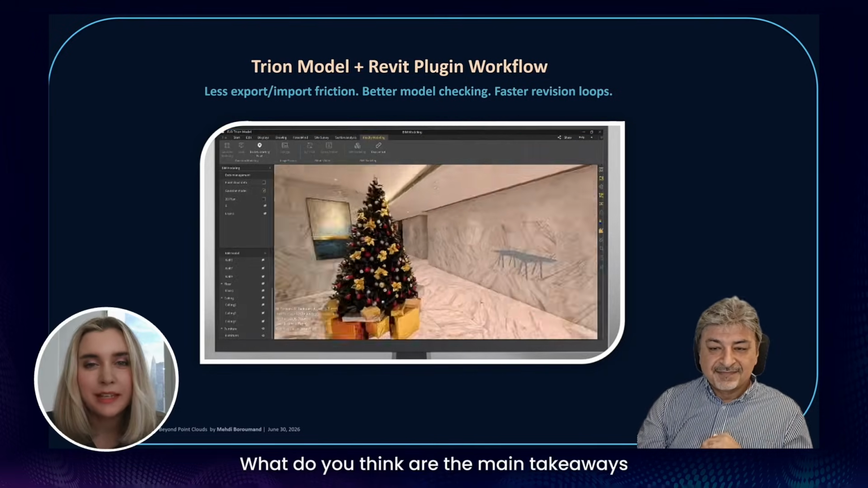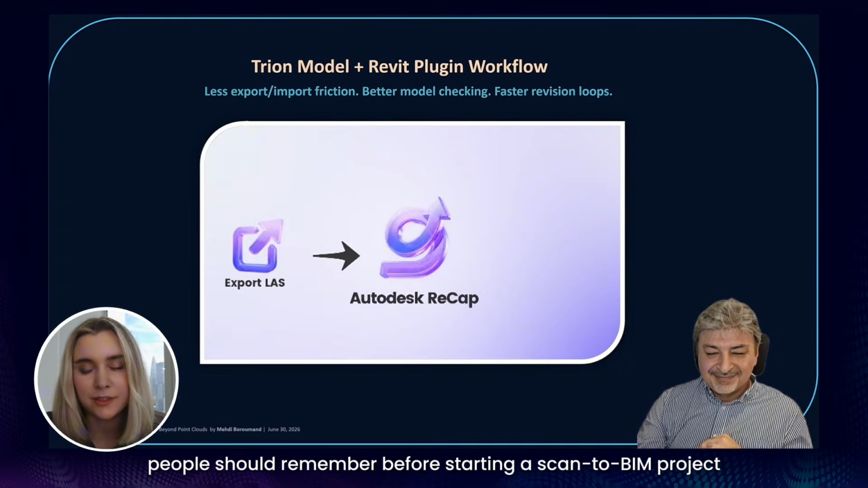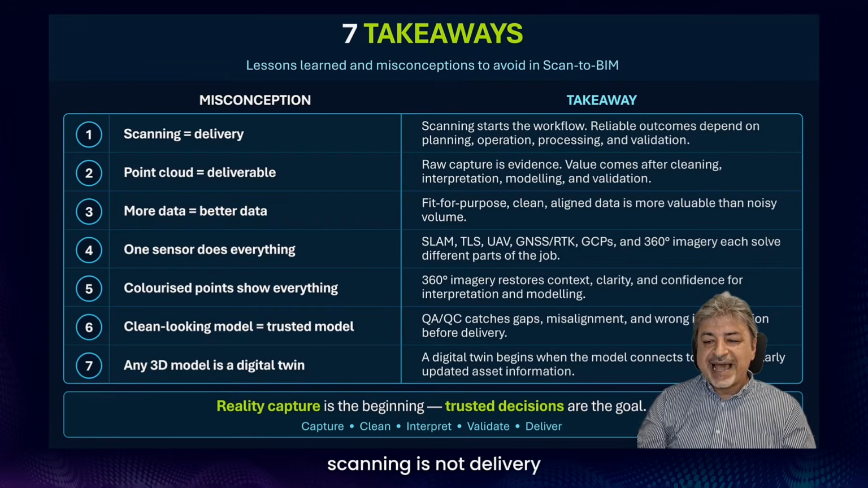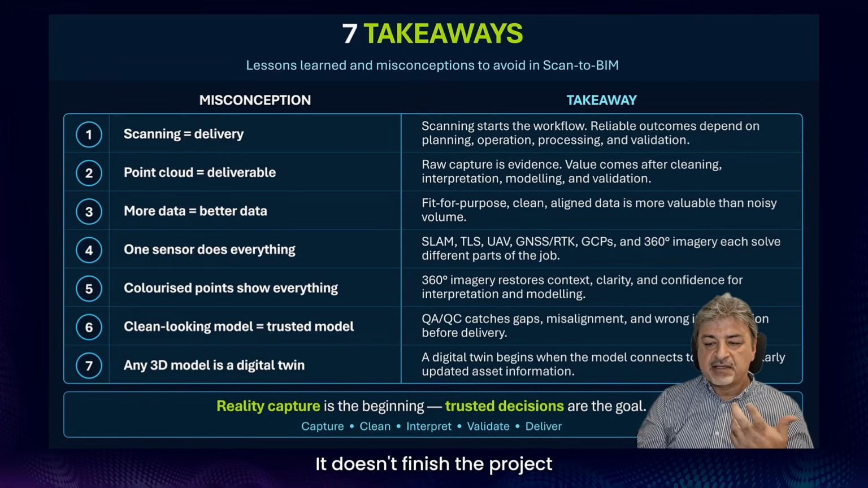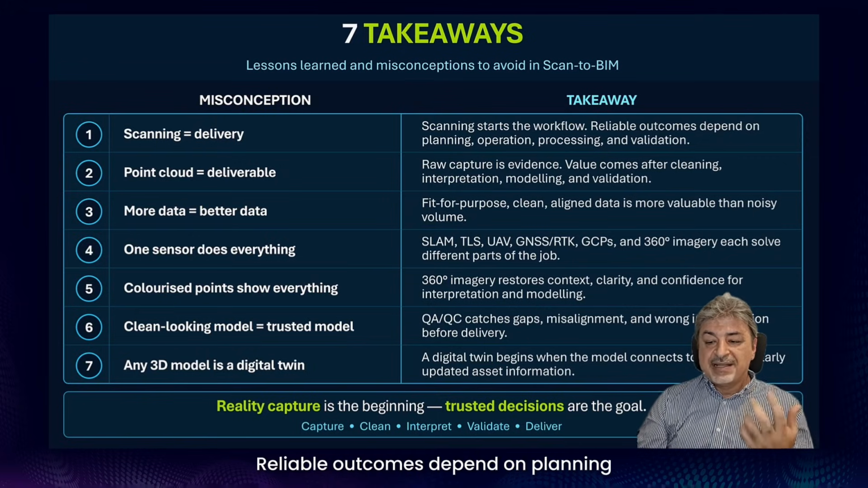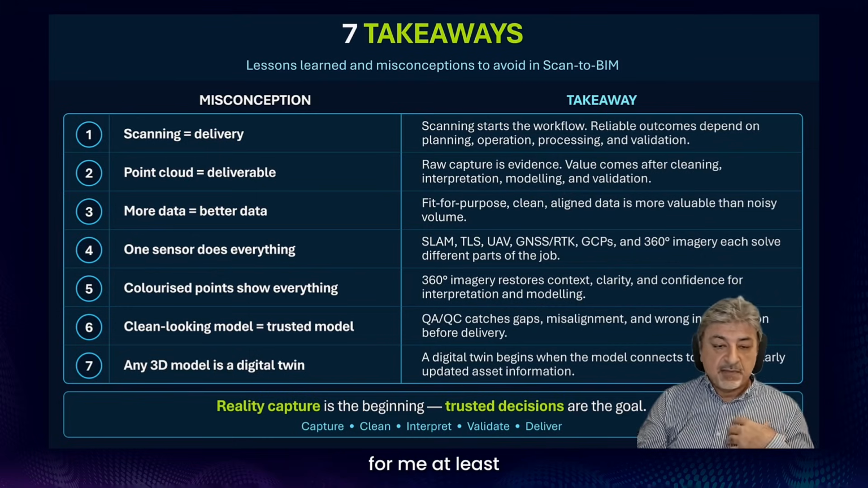What do you think are the main takeaways people should remember before starting a scan-to-BIM project? So first, scanning is not delivery. Starting a scan begins the workflow. It doesn't finish the project. Reliable outcomes depend on planning, operator skills, and processing and validation. This could be one of the first takeaways, for me at least.